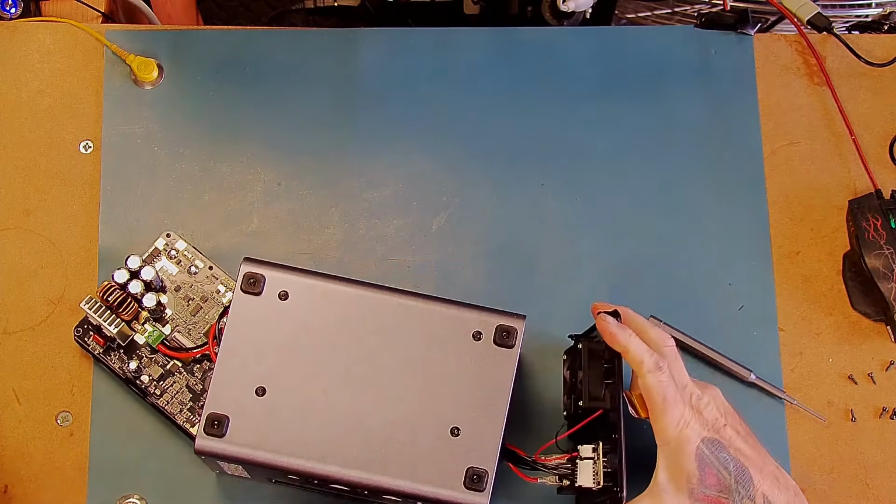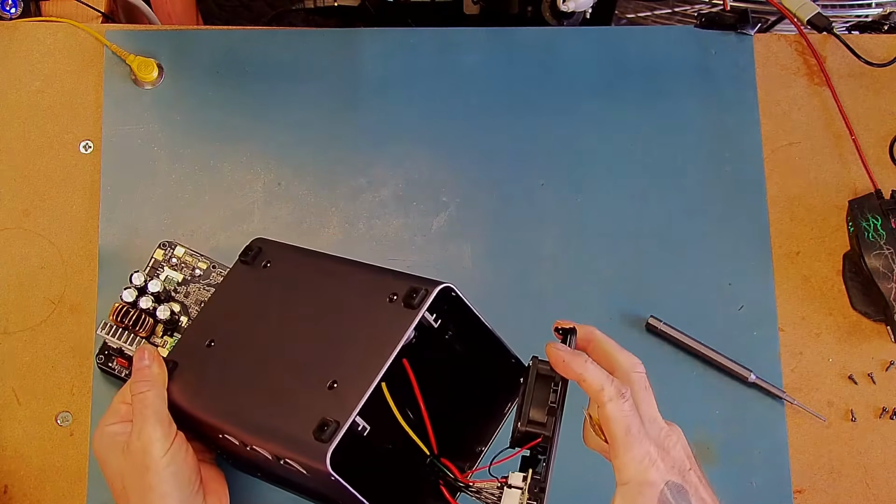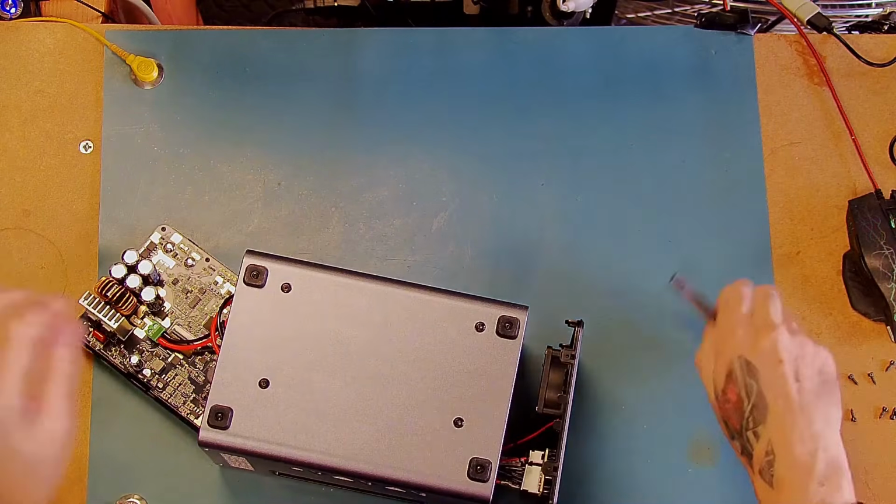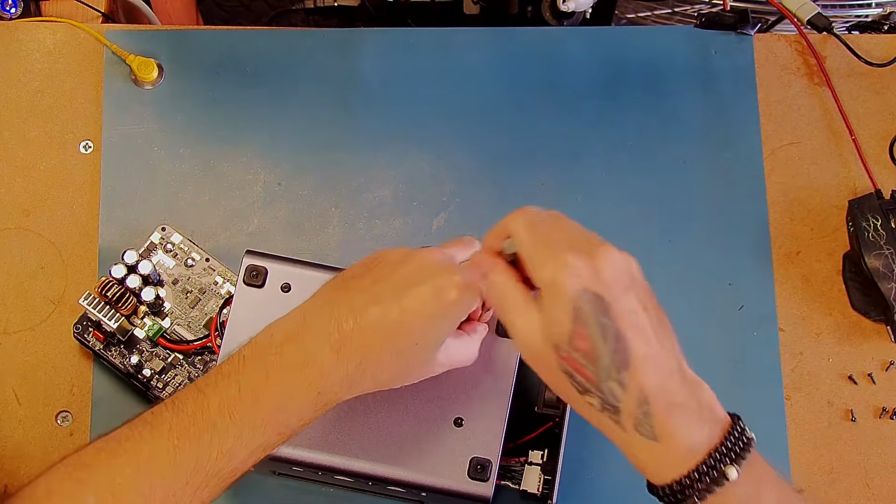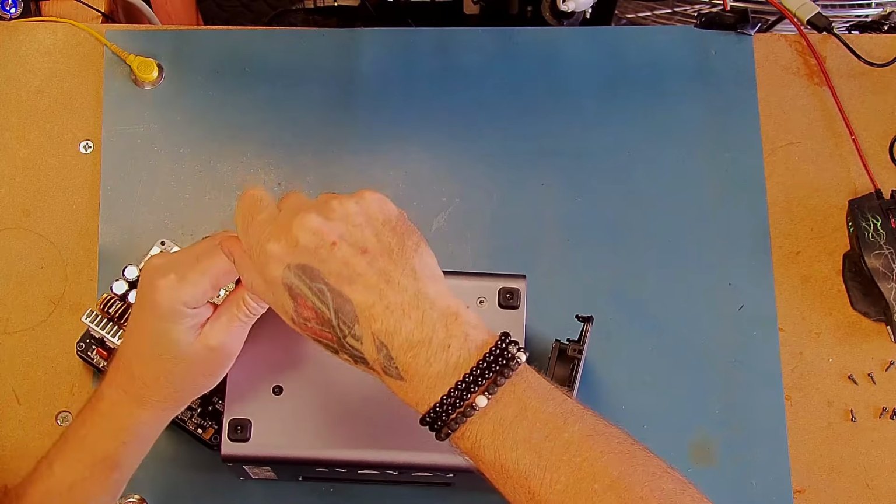Okay, so the power supply in the middle is just held in with these 4 screws. The feet are totally separate, so I think if I just take these screws out, then the power supply should probably fall out.